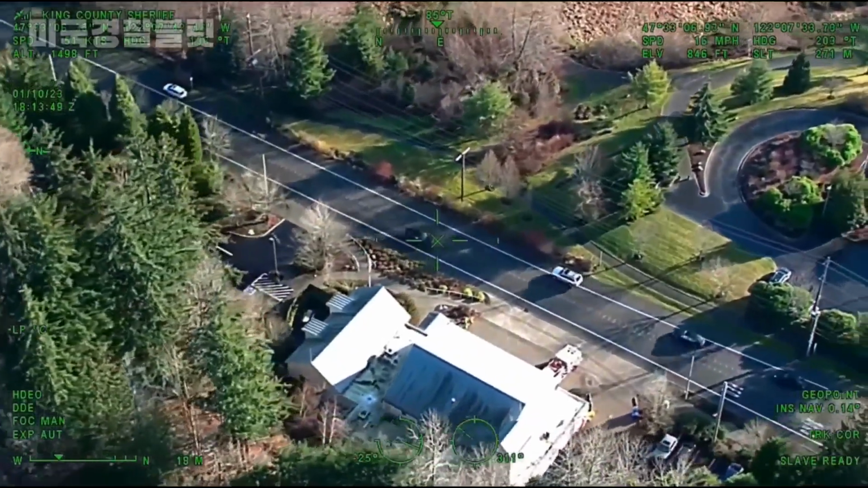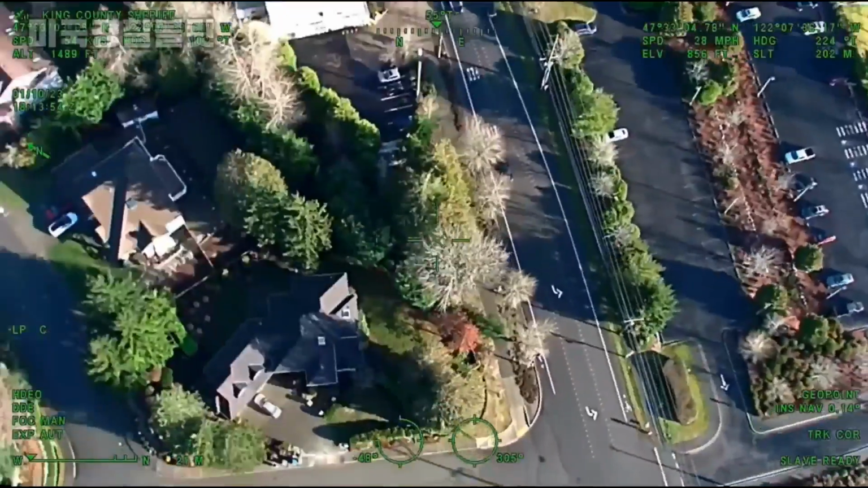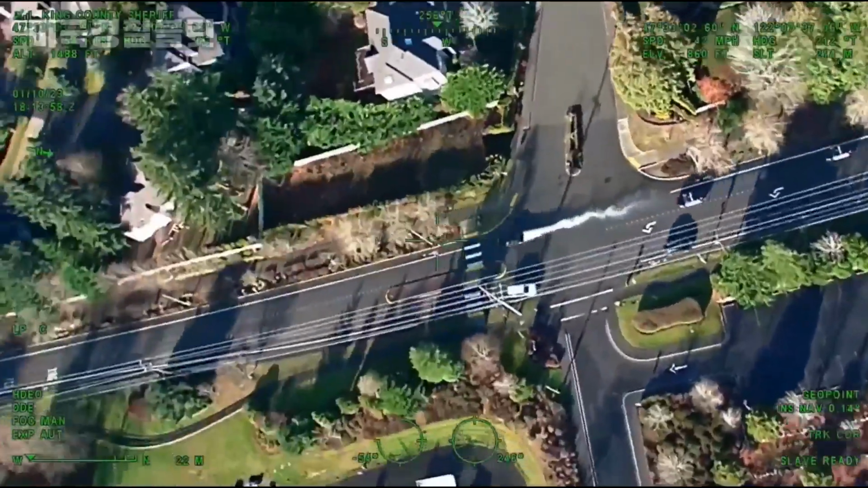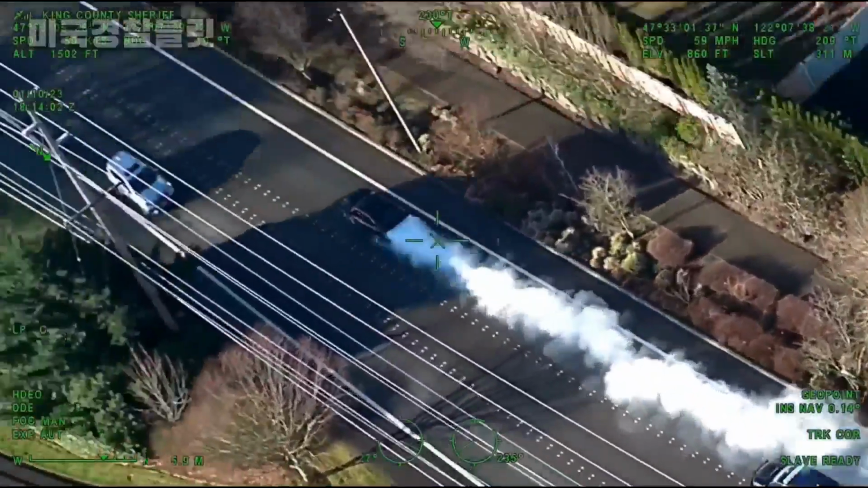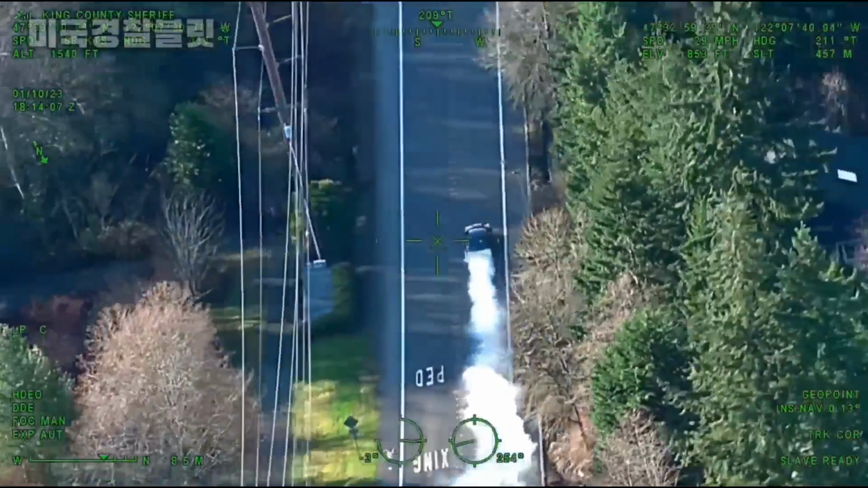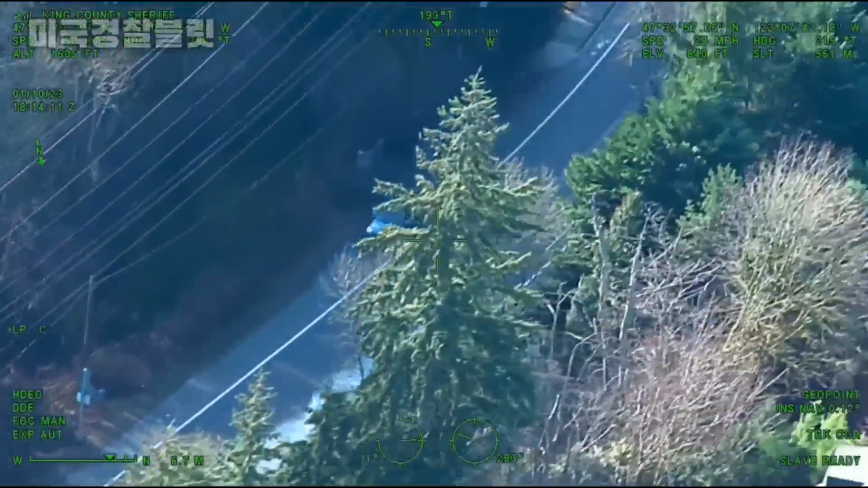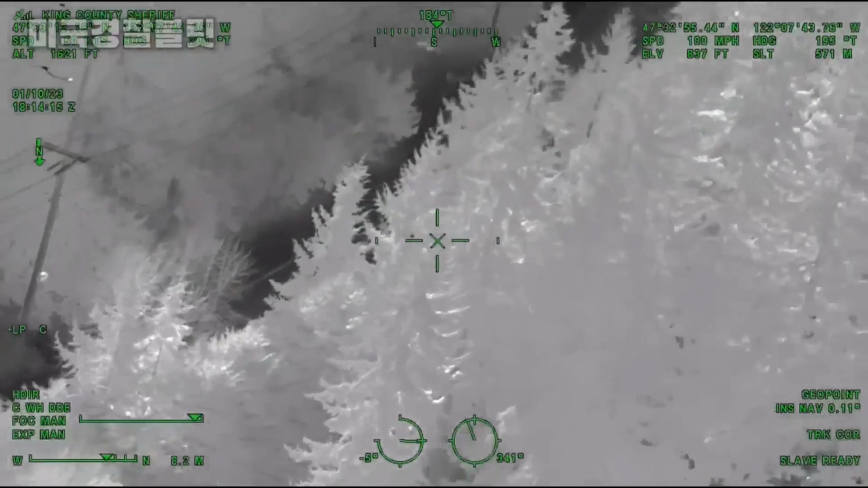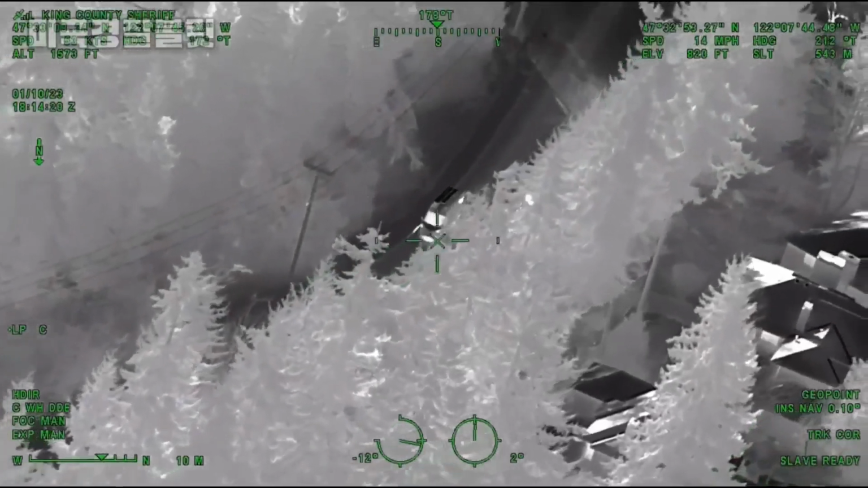Radio, see if Newcastle can set spikes on Newcastle Golf Club Road, please. Okay, Guardian 1, southbound passing Southeast 58th. Looks like his car is smoking really bad. I think one or both tires in the rear are gone. We do have K9, right? If they bail. S3K98, affirm, I'm on my way there.